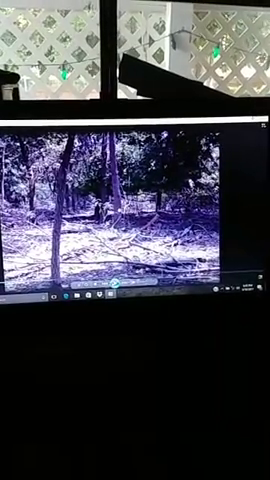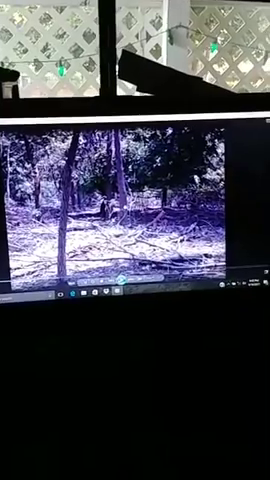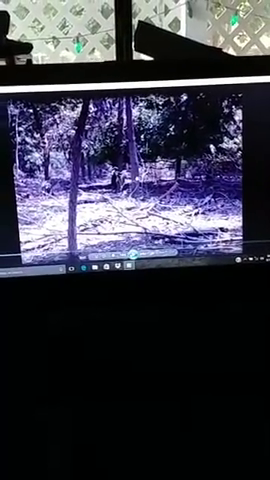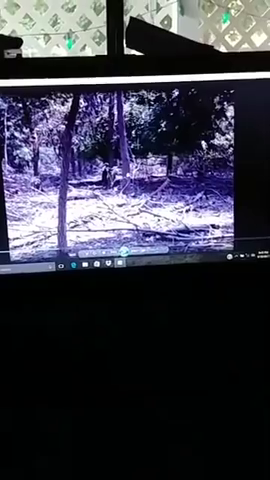When we showed up today to get the camera, it was moved slightly to the left and facing down a little bit. And my son had taken a green tree branch with leaves on it and stuffed it in the belt, the strap that straps it to the tree.